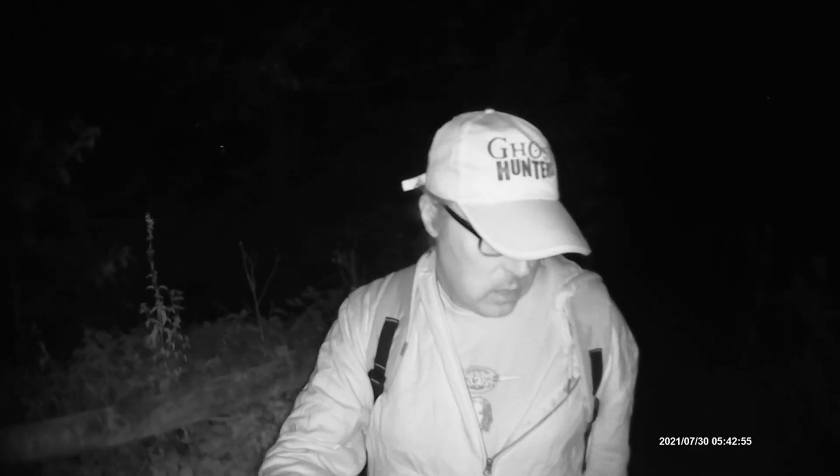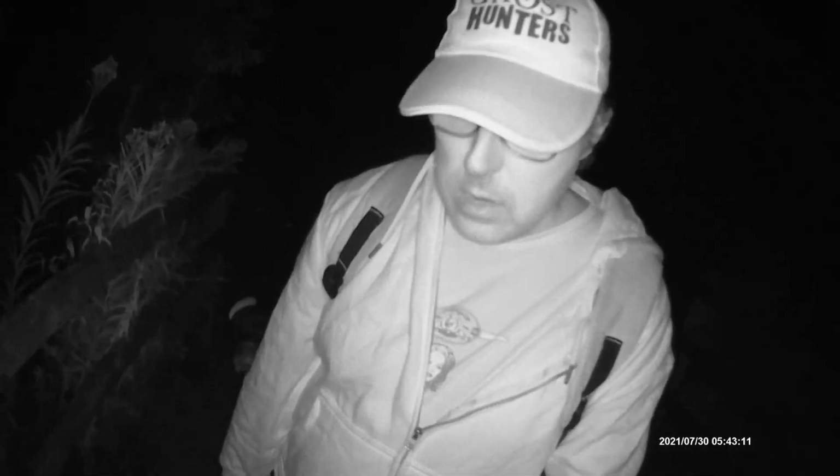I think there's somebody coming along this path actually. I can hear noises from behind us here. I think there's someone coming along the path in the dark. Oh, there's definitely someone coming. Oh, hang on a minute, I'll move my bike. It's sticking out a bit. There's a green light flashing coming down the path here. I'm presuming it's a bike, but I'm not sure. It might be someone with a dog. I don't know.